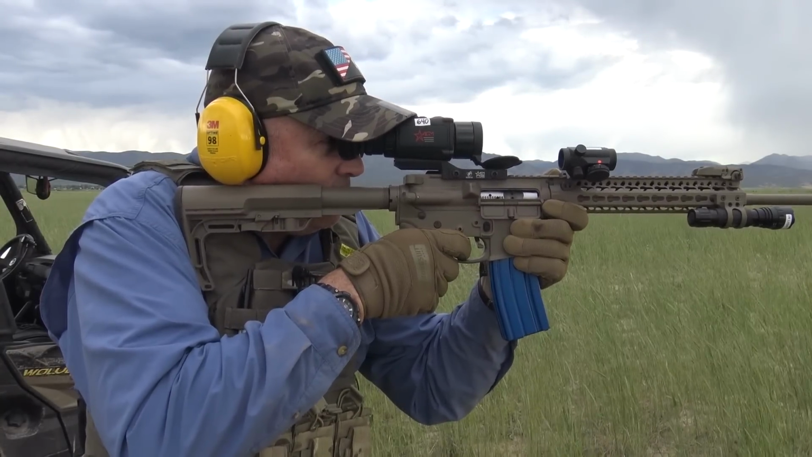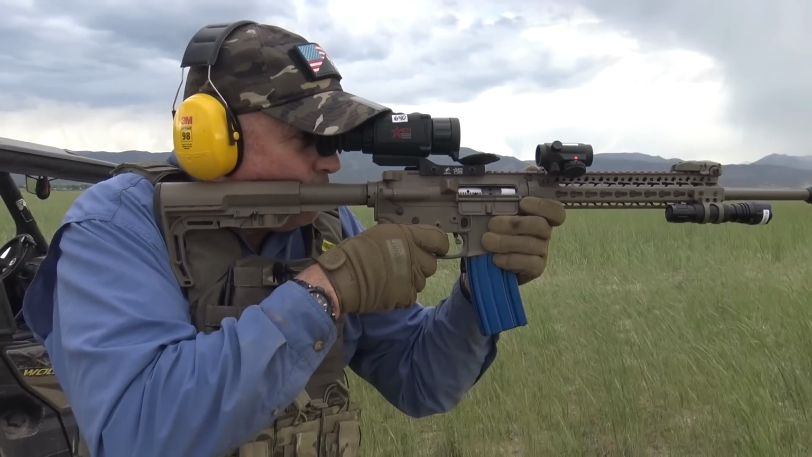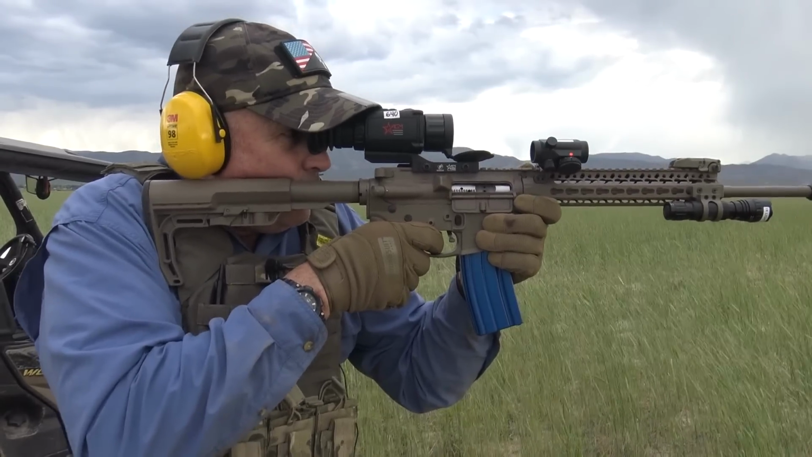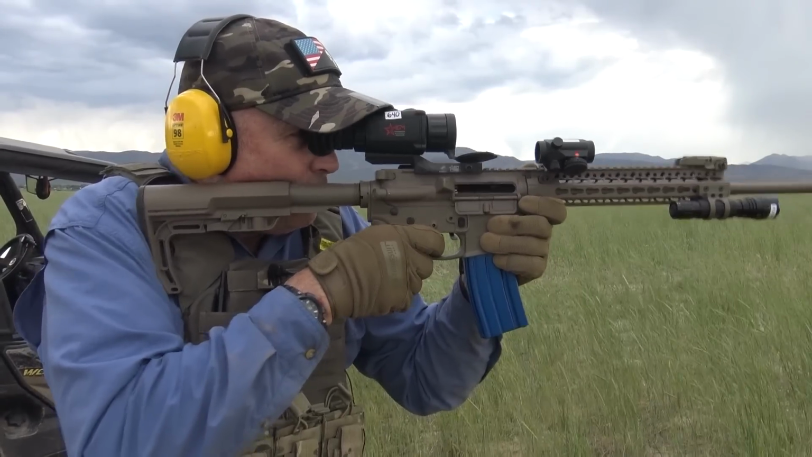I probably have a weapon light on here just because. And I guess I could represent it, but I just didn't take off the UltraFire. Anyway, shooting this was fantastic. I really, and so did Sean, enjoyed shooting the Rattlers. We got out and we're just laughing. We're just like, this is so freaking cool.